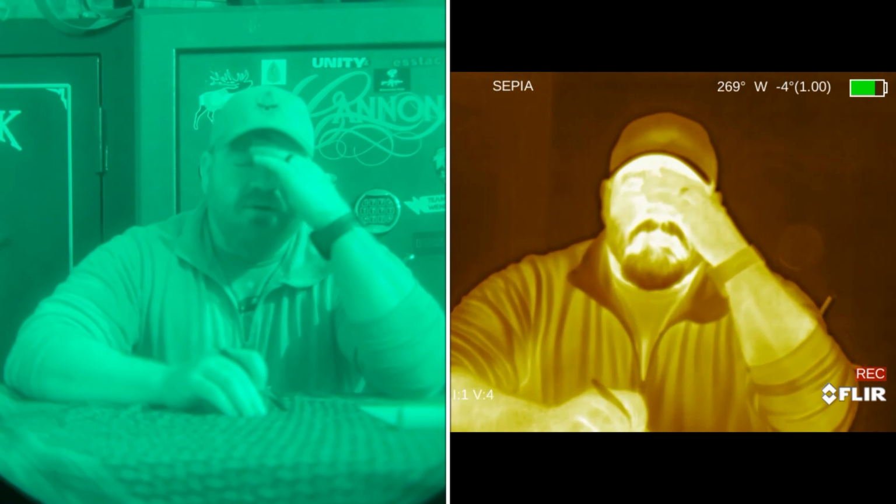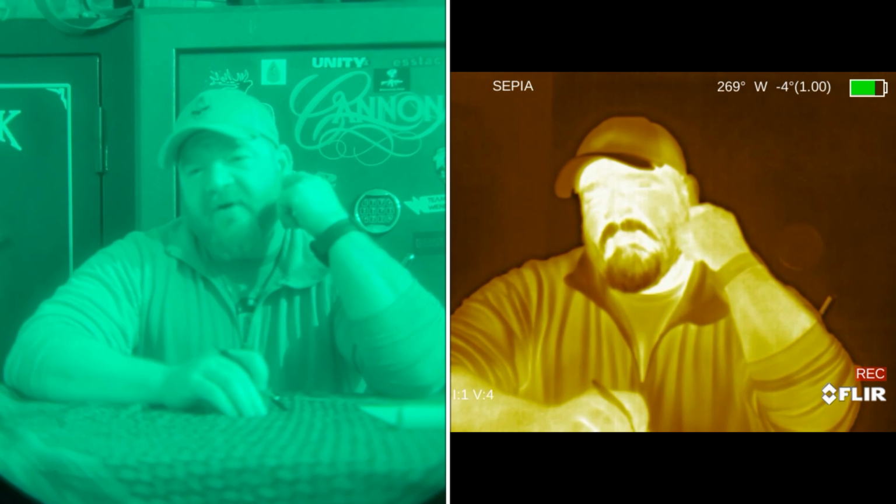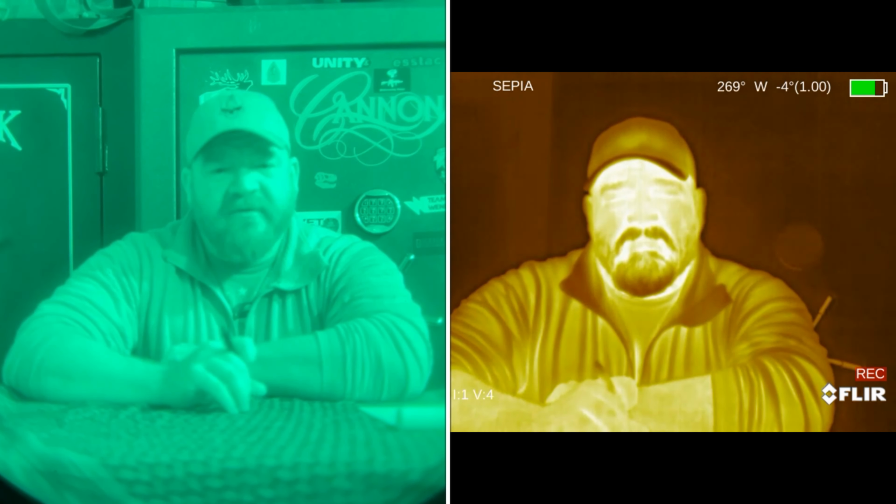You don't have the Iron Bow or the Rainbow color palette where it's just dozens of different colors in different places, all contrasting, all fighting for that heat signature. The Sepia and the Arctic and Outdoor Alert are by far some of my favorites that I use the most.